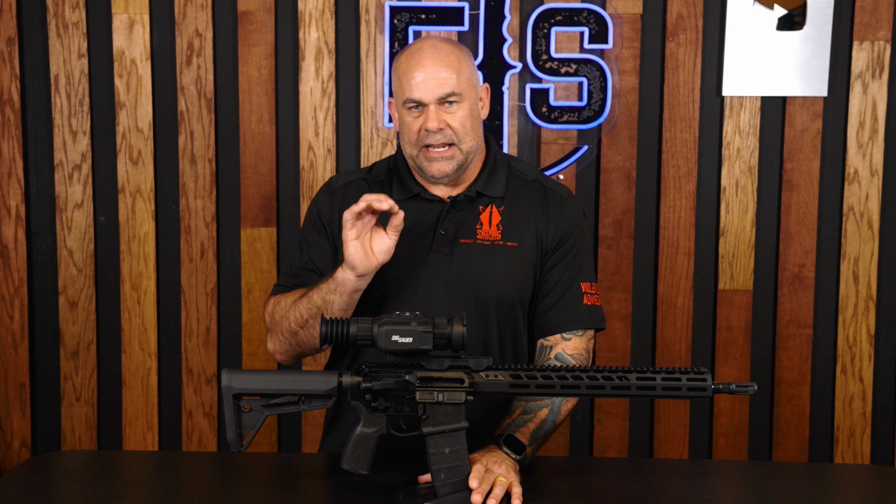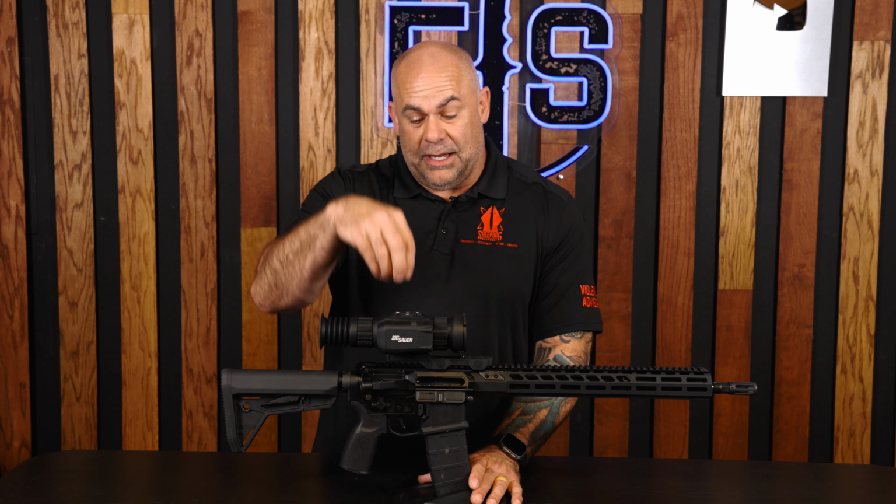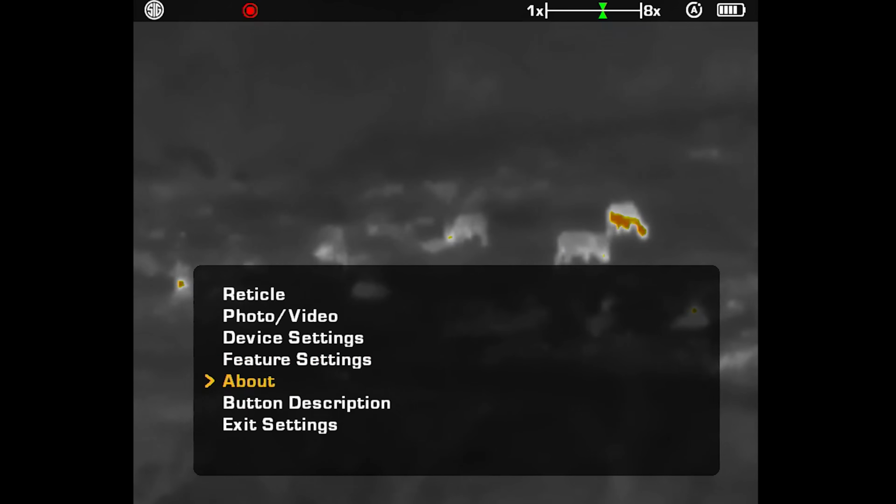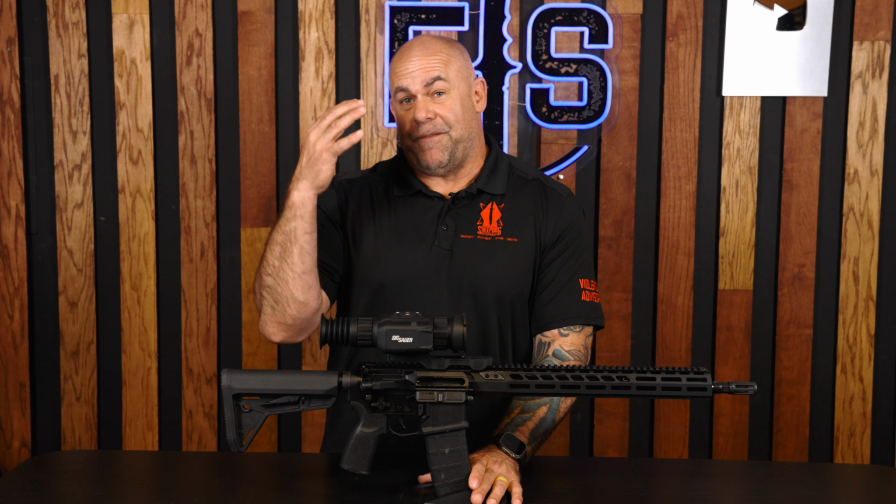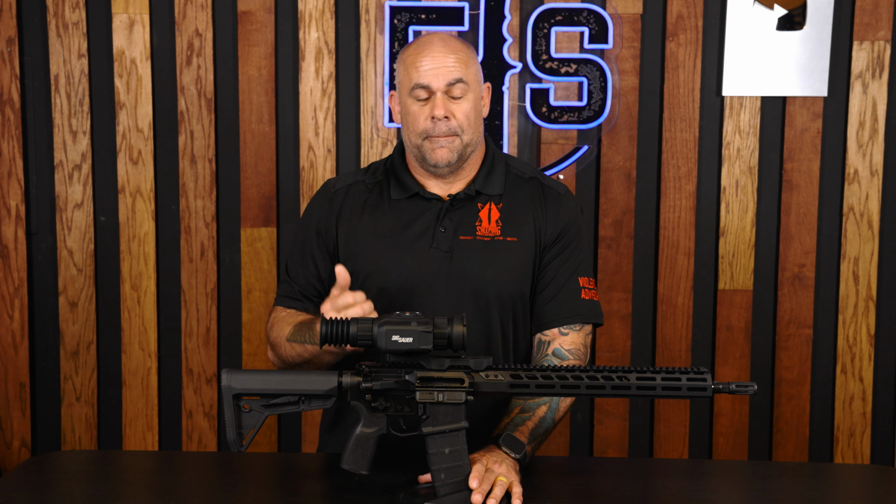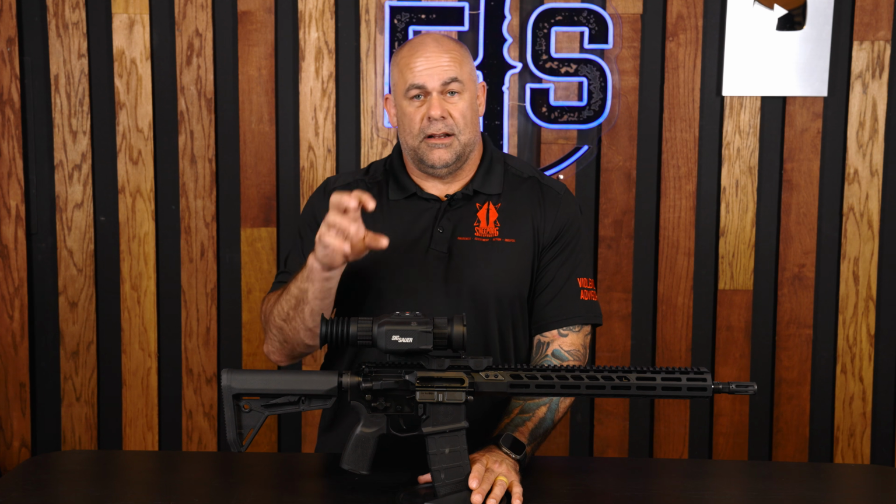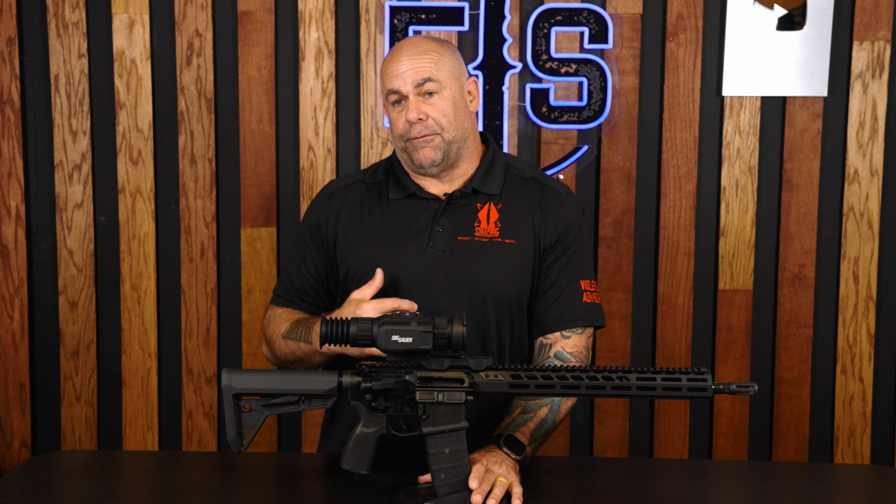It's laid out in a very easy to use pattern, but on top of that, not only does the menu for the controls appear here on the top when I feel it, it also appears in the reticle. So what's nice is I can call up the menu and the key for the menu inside, so I know what all these buttons do on the outside while I'm still looking through the optics. So that's a fantastic feature that SIG Sauer put in here. Usability and user friendliness on this thing is through the roof. Of all the thermal optics I've shot on the market, this one is probably top of the list as far as usability and being friendly to the user.